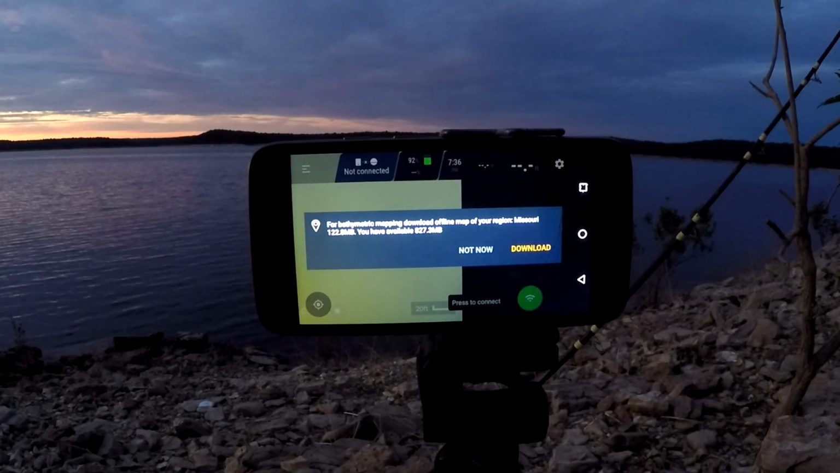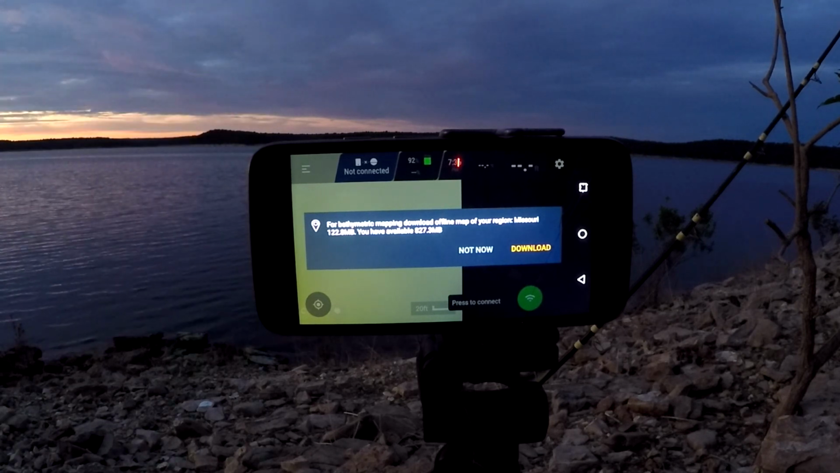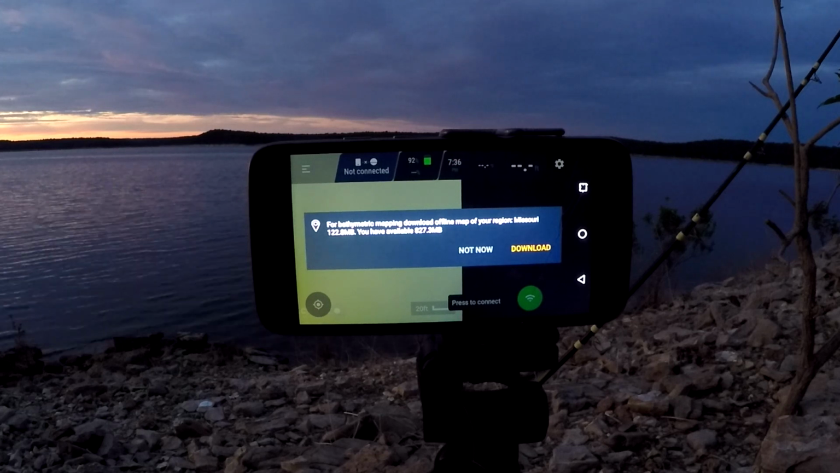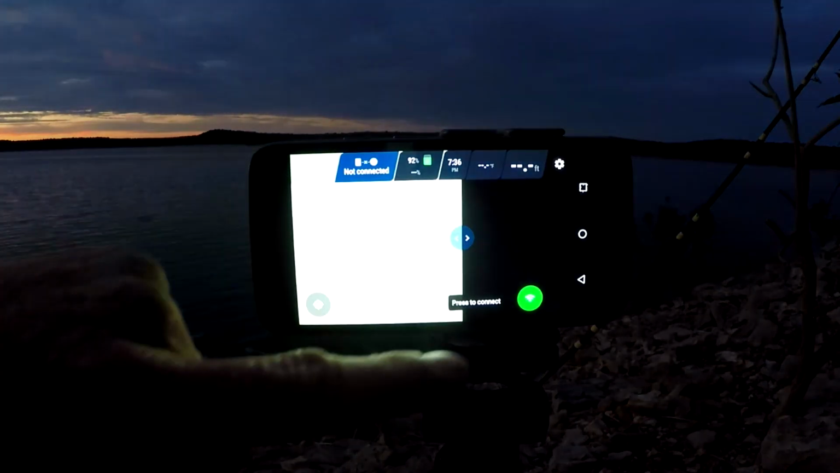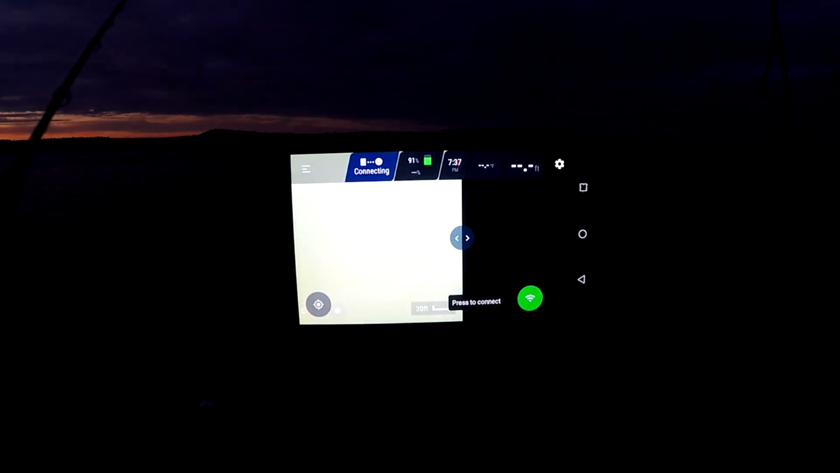It's going to load up. It's going to ask you if you want a map. It thinks I'm in Missouri, but Missouri is right across the lake, so not too bad. I'm going to say not now, and I am going to throw the Deeper into the water. Deeper is deployed, and we are going to push this button to connect. Yes, we want to connect. And up here it shows you it's connecting, it's connected.